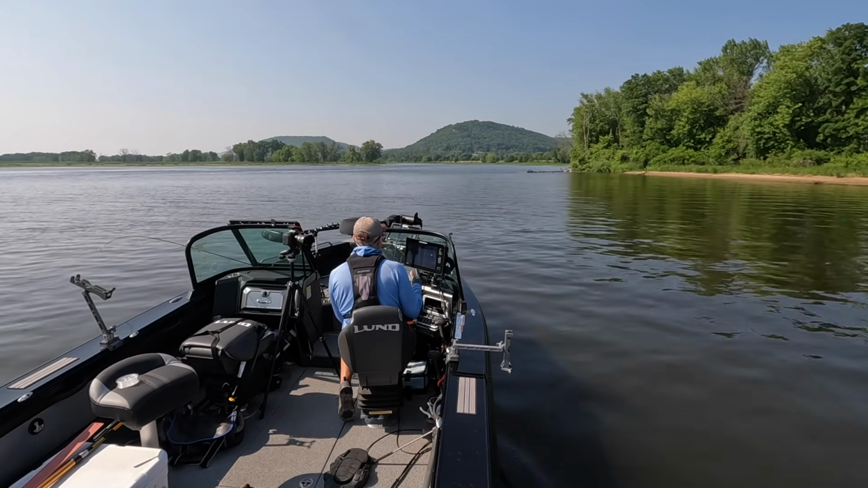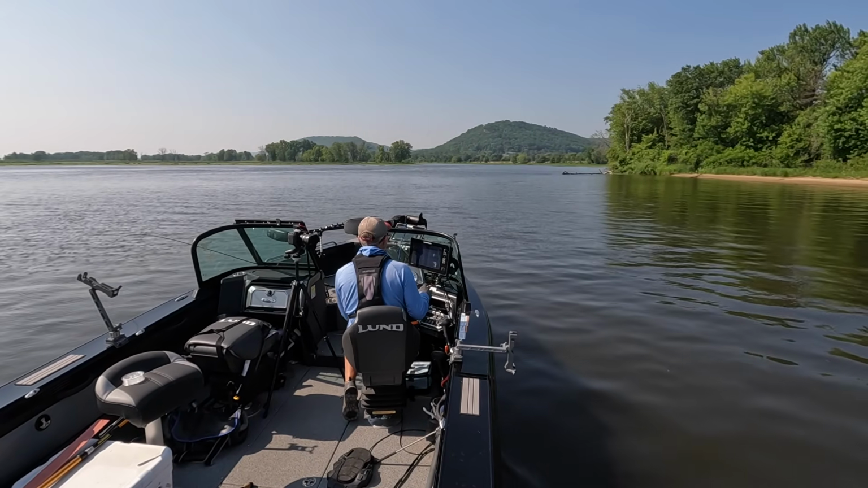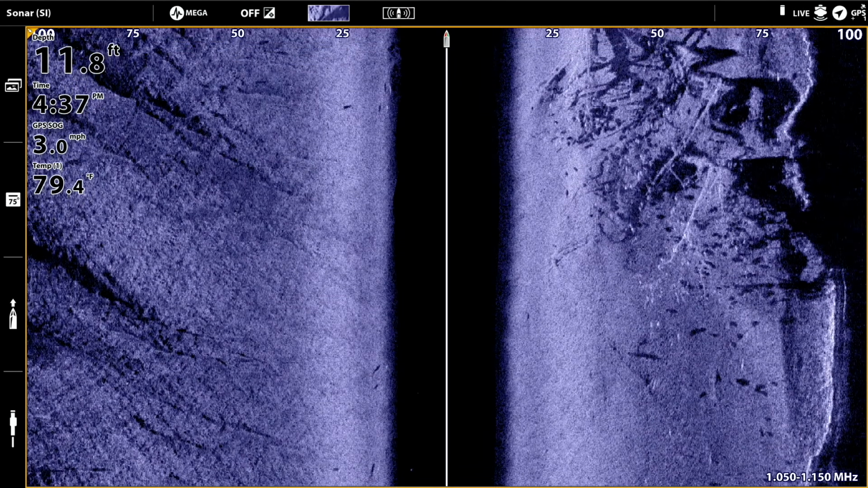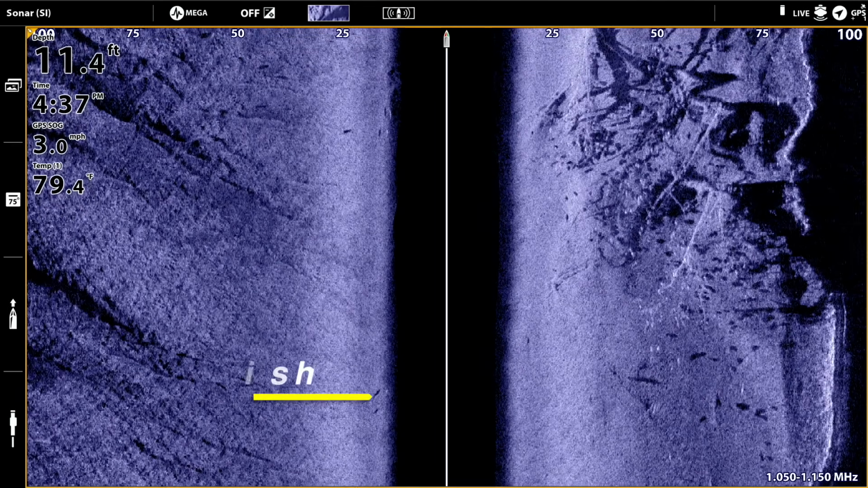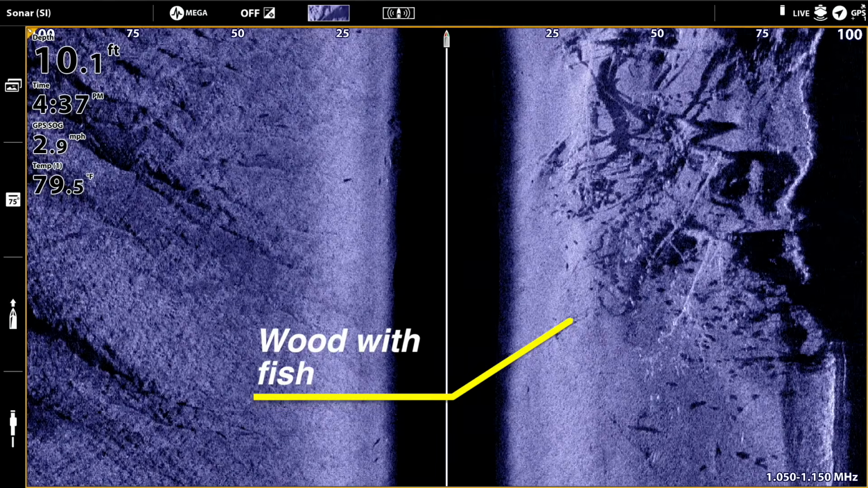So here's a little school of fish. There's maybe 5 or so real dark sonar shadows and some bright white sonar returns. We've got a little wood that's starting to appear in the water. Again, that's totally invisible from the surface.